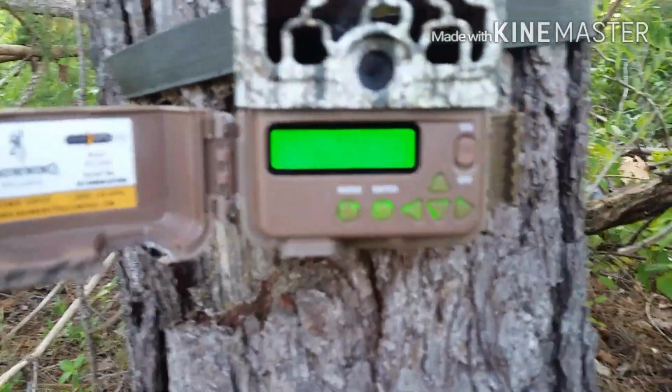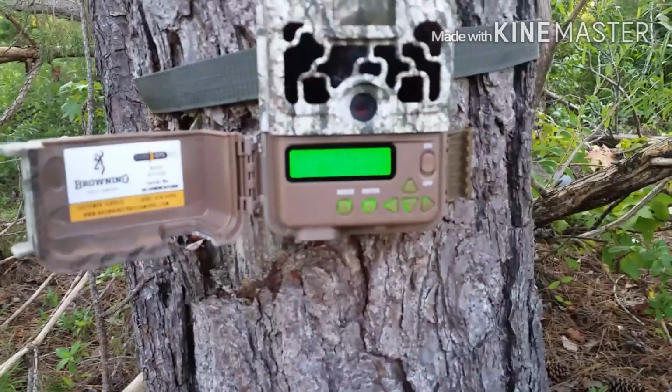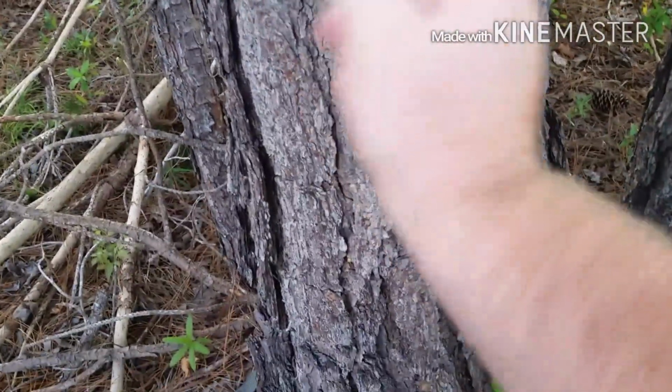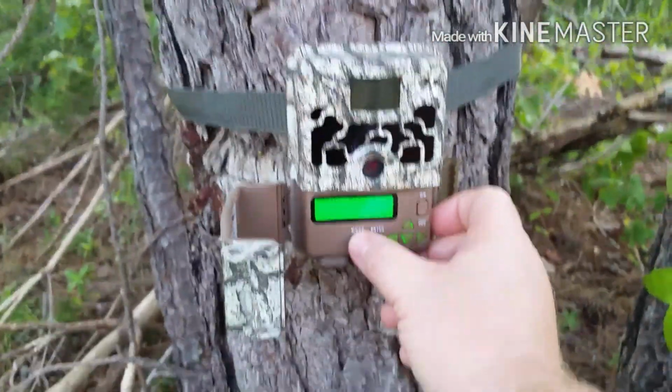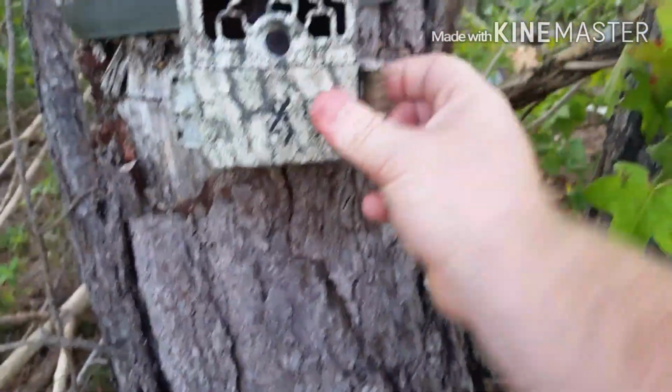This one still got some pictures on it. 162 on there, so we'll check it in a couple weeks and see what we come up with. Close her up.